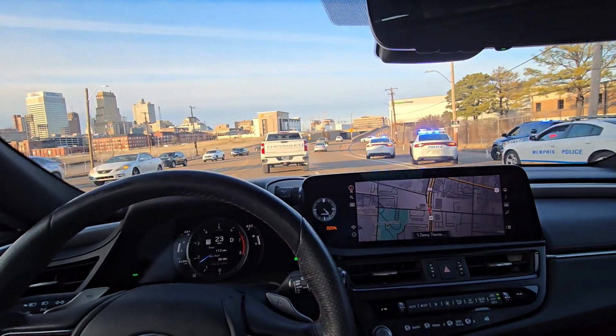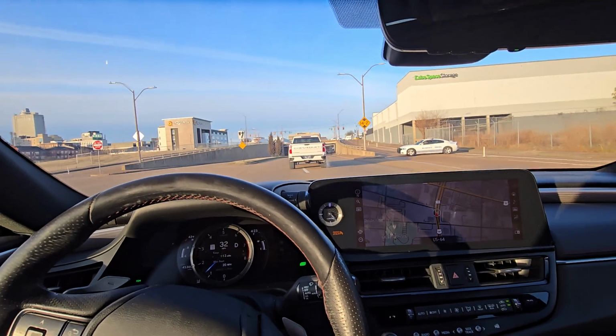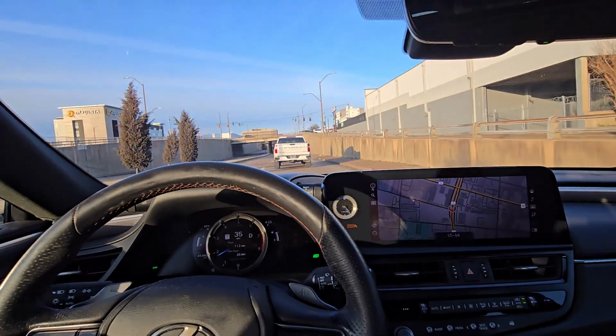Well, they got the whole exit block out. Must got somebody on the run. Ain't no other explanation for that many officers being right there.